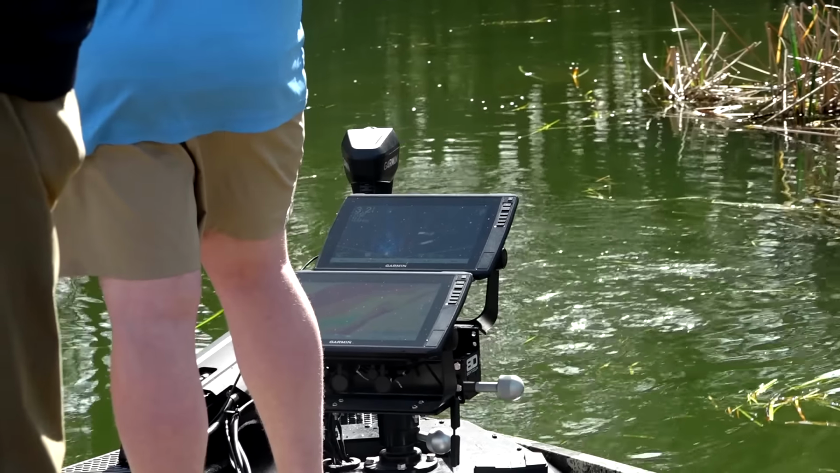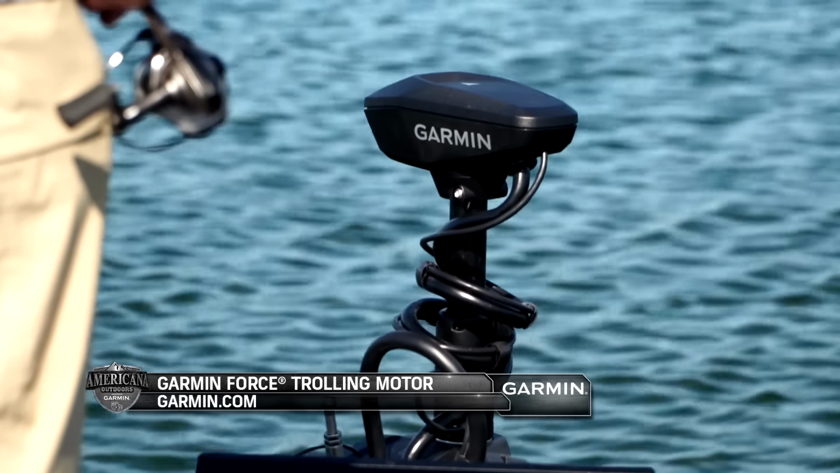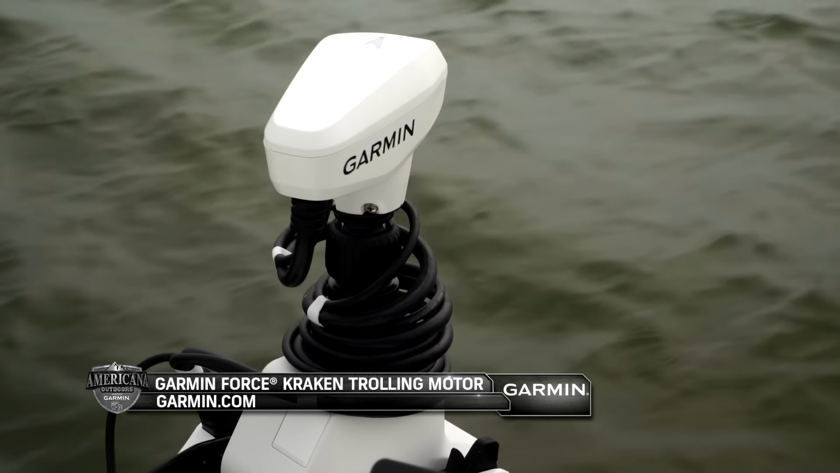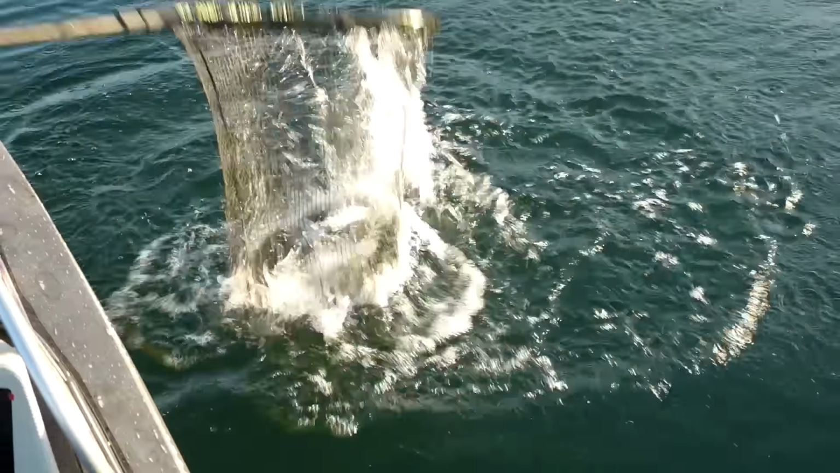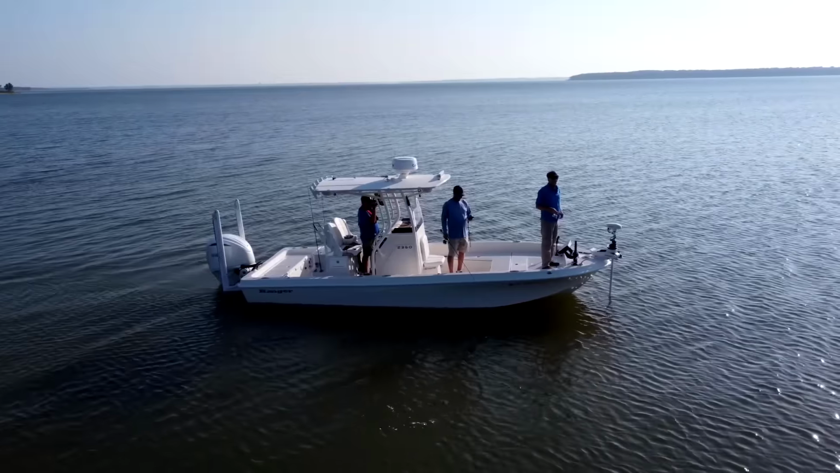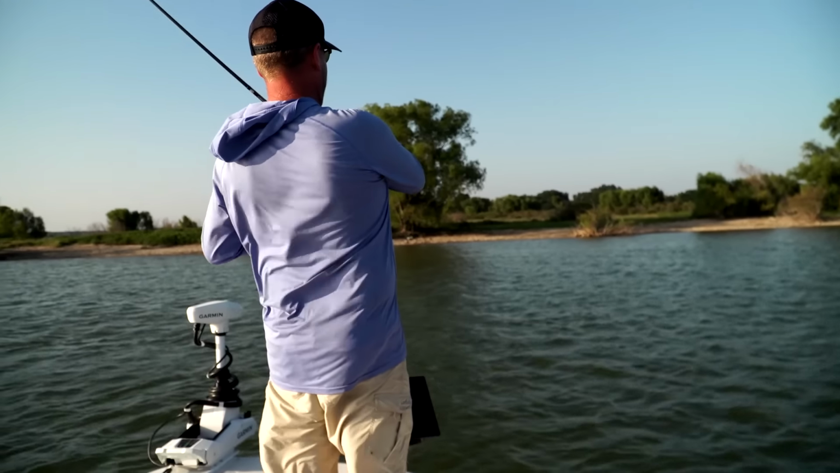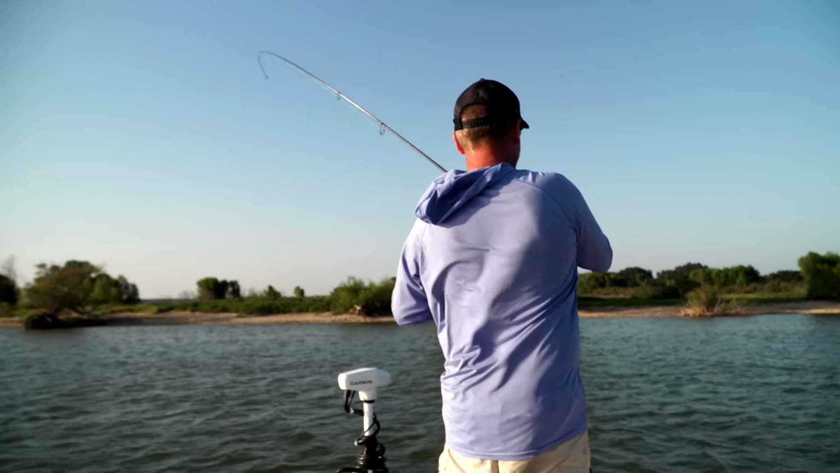Garmin's coming out with a brand new trolling motor. We've made really a lot of headway the last 5 years. We introduced the original Force trolling motor, and then we came out with the pivot style motor, which is designed for minimal deck space for walleye and coastal boats. That's our Force Kraken trolling motor. That motor comes in 63, 75, and 90-inch shaft lengths. We took it a step further and introduced a 48-inch Force Kraken for small bay boats and skiffs.